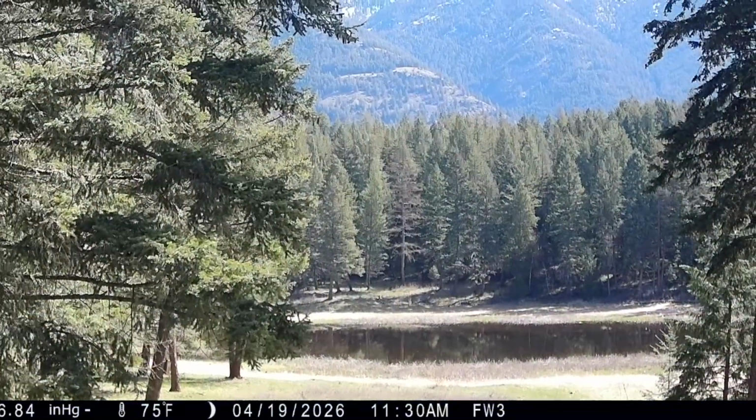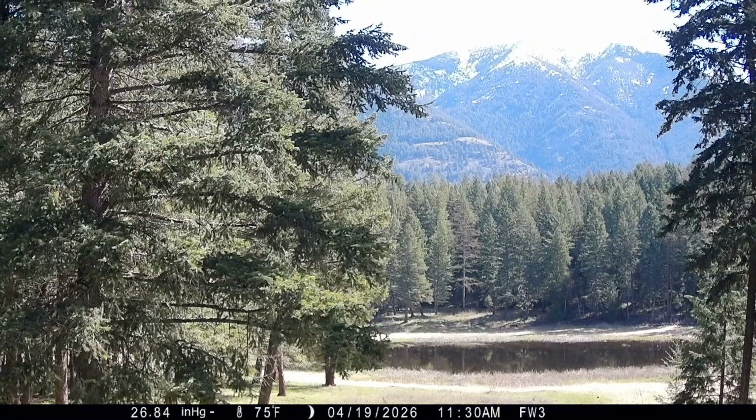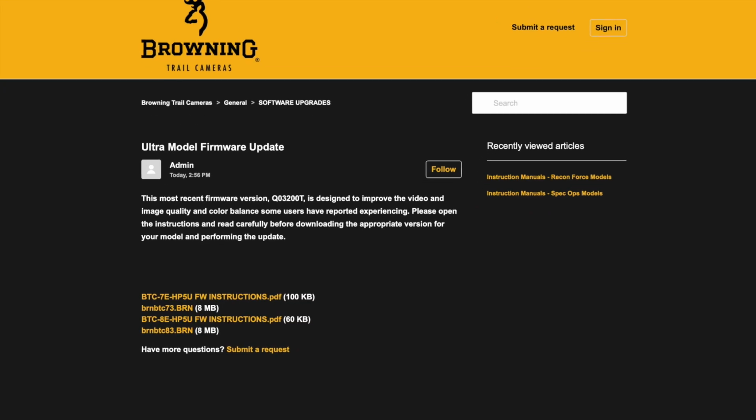This is reassuring news for camera trappers used to the high video quality from Browning Recon Force and Spec Ops models. This firmware is available now from Browning.